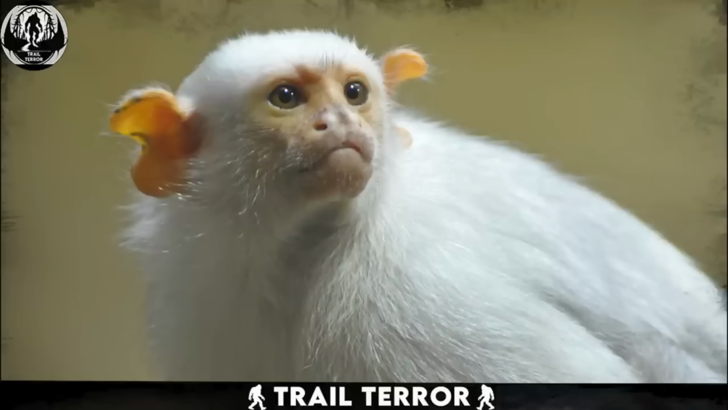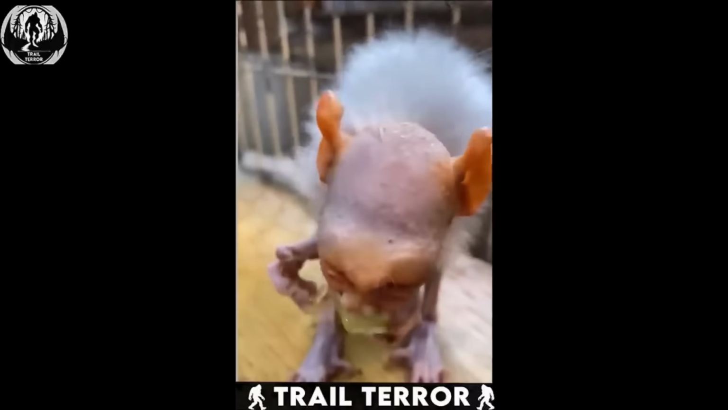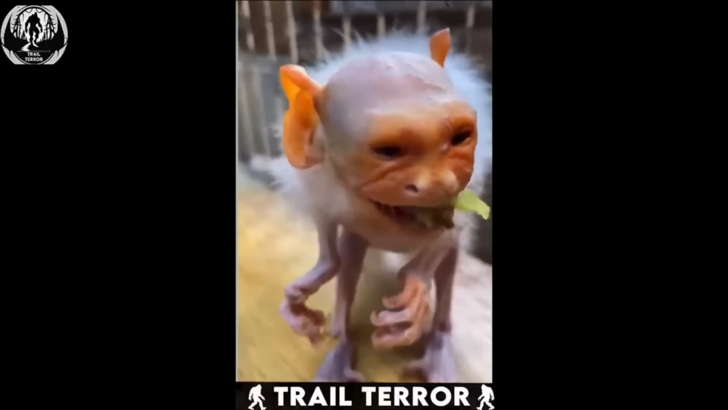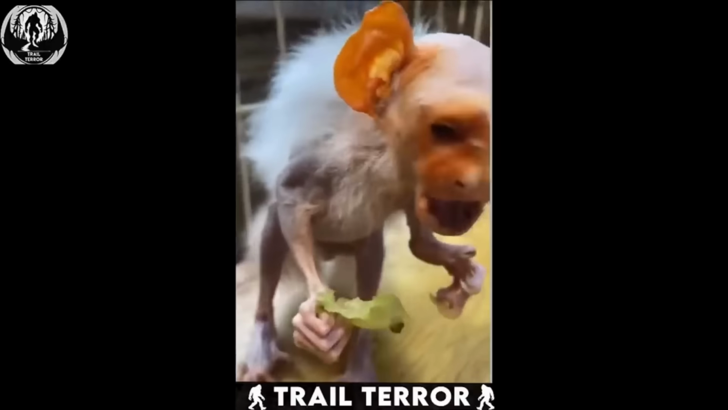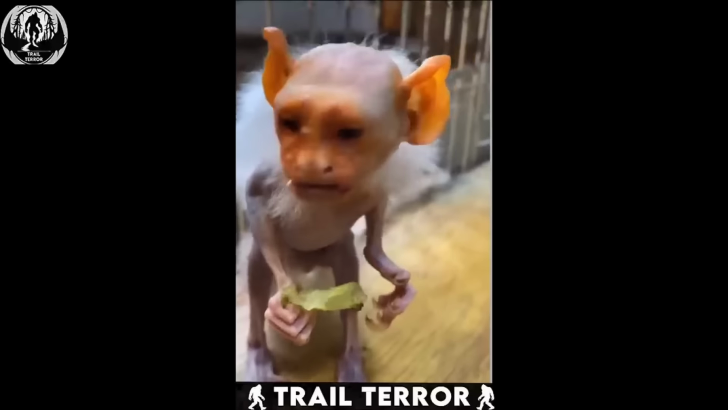It looks like an old silvery marmoset, possibly suffering from hair thinning and the wear of old age. This fella's just getting up there in years. But isn't it fascinating how age transforms these creatures? Nature has a way of surprising us, even with something as universal as growing old.